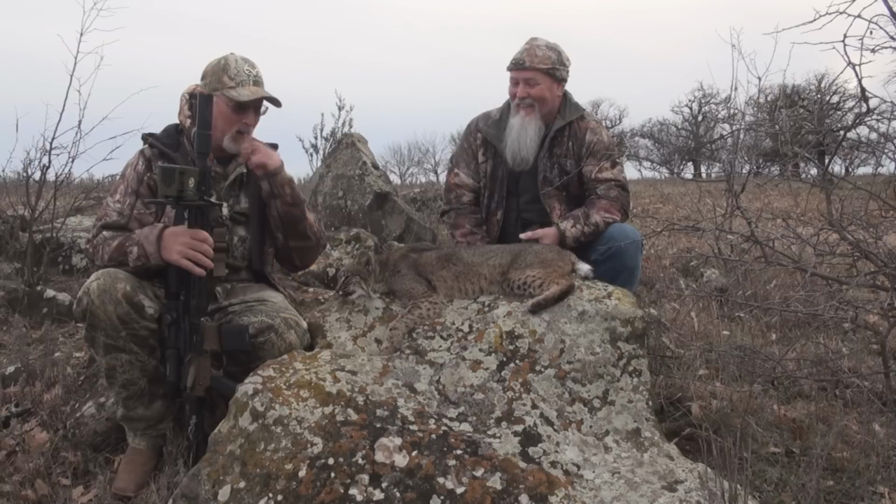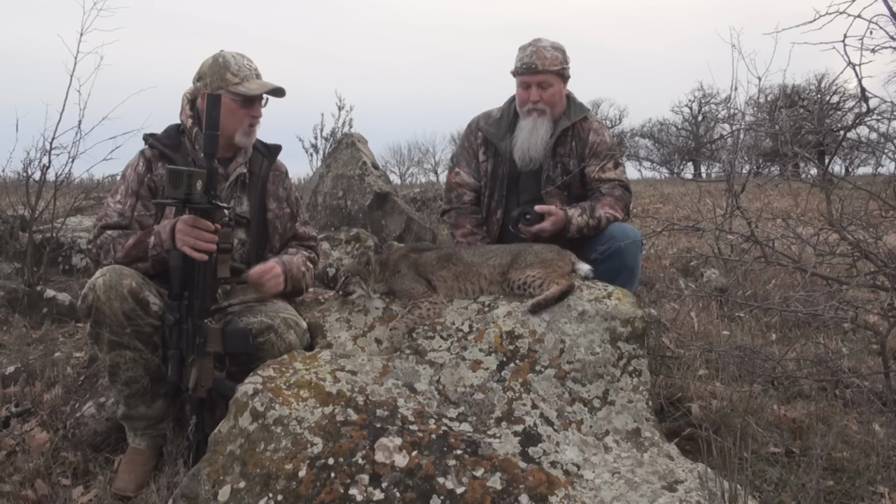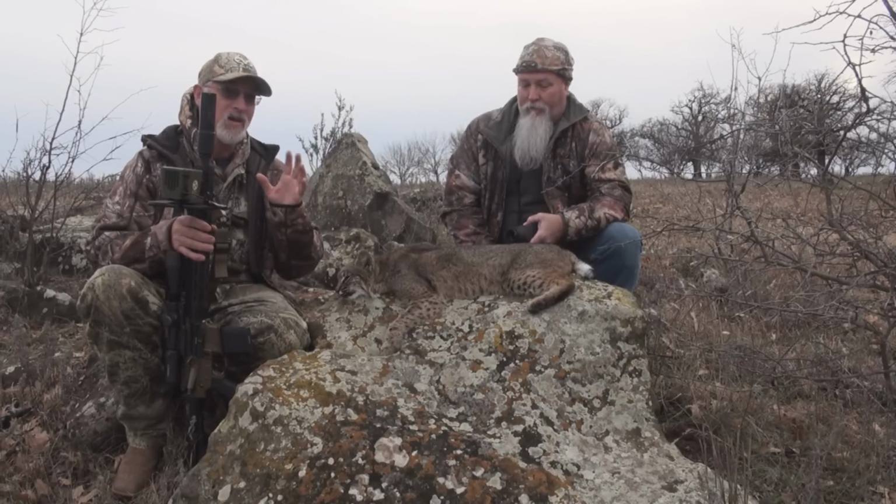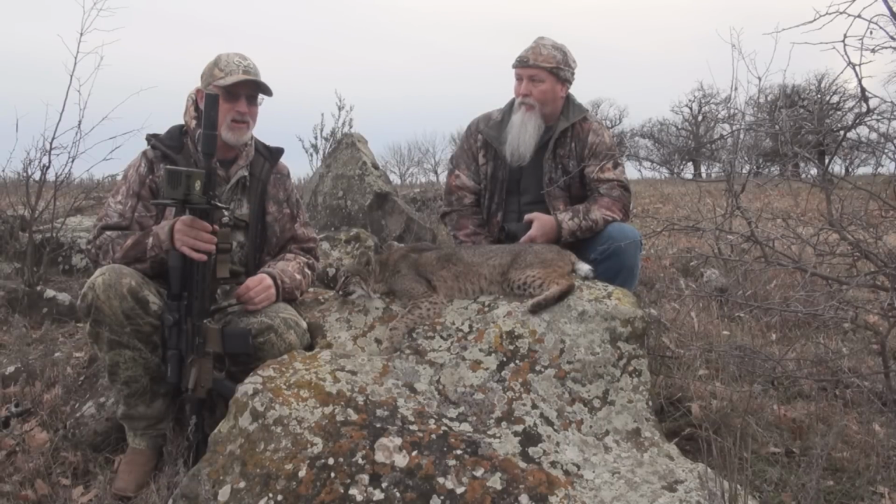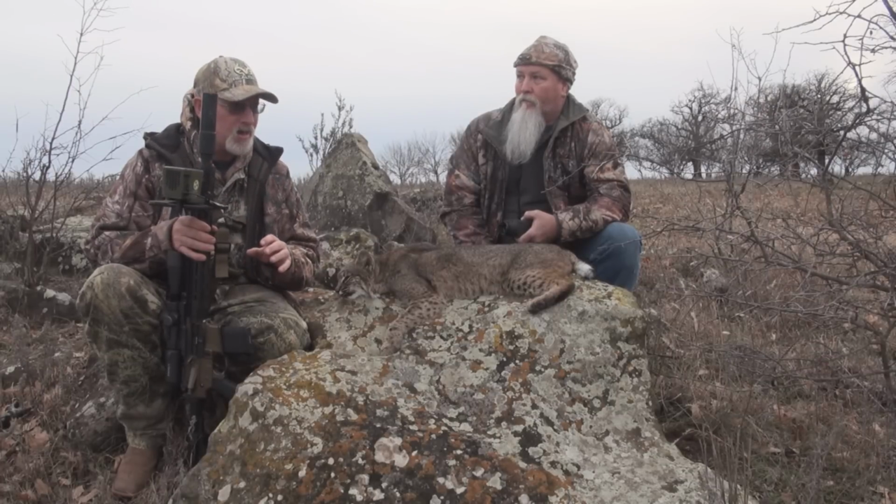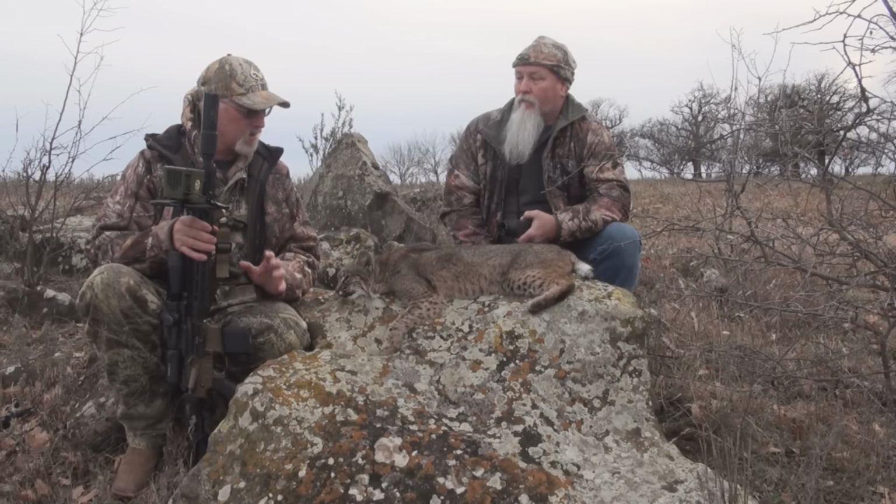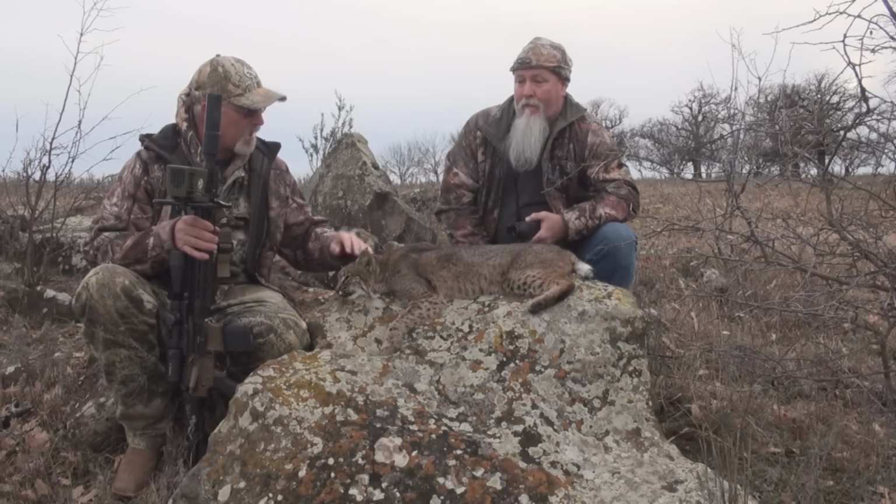I'll tell you this too, with cats, a lot of this thermal's not cheap, but if you hunt a lot, it's worth the money. Just for that, for down game, there's all kinds of things that you can use thermal for. But say you can't afford the thermal, a good tip when you're calling a place that's got cats: assume that you're going to call a cat every time you sit down. So don't just get up and walk around without looking, paying attention, because a lot of times those cats won't run off. They'll just kind of tuck into something. And if you'll walk around and look and pay attention, a lot of times you can catch, and I've done that numerous times, get up to leave a stand and walk around and look and find a cat that a lot of guys would have walked off and left.